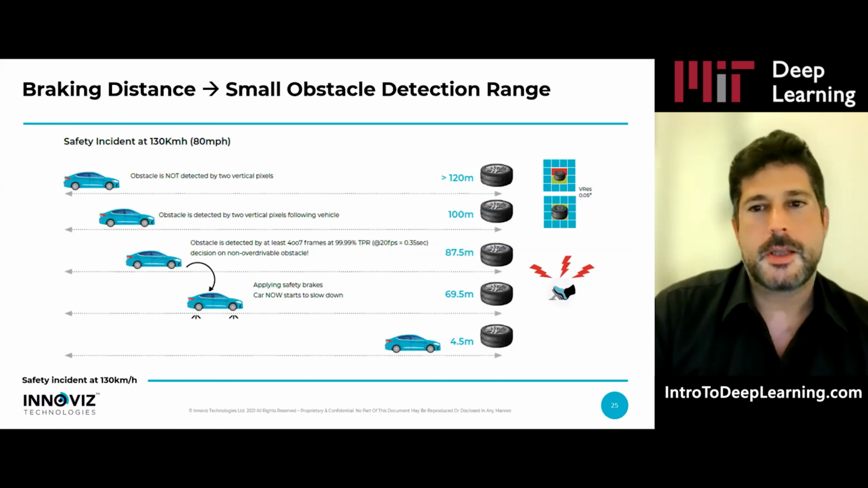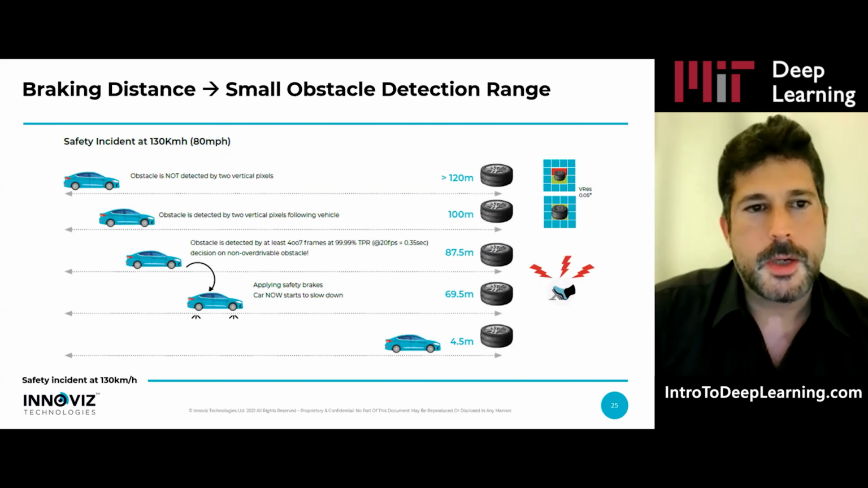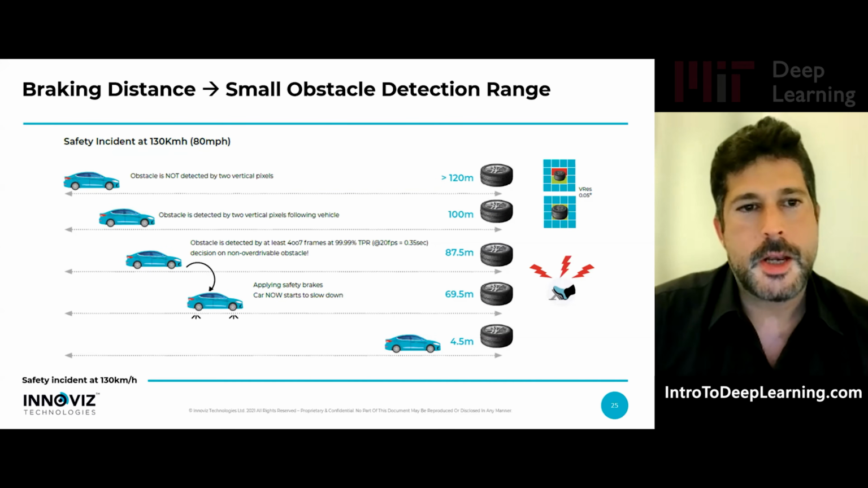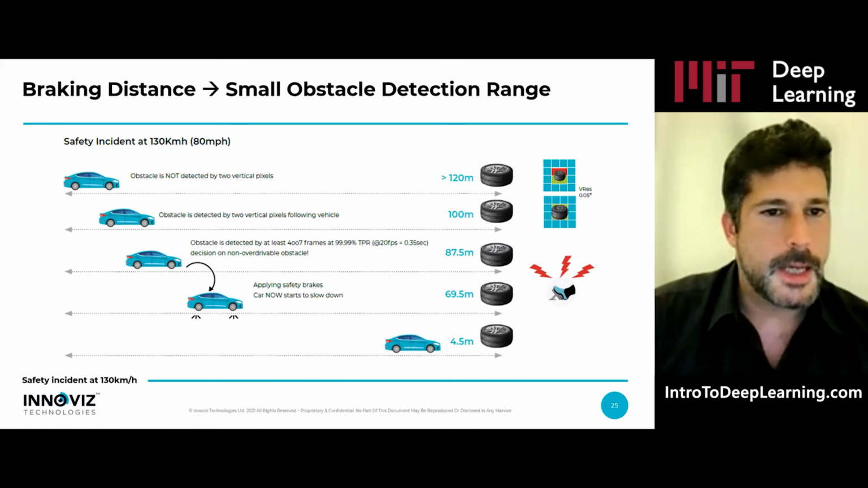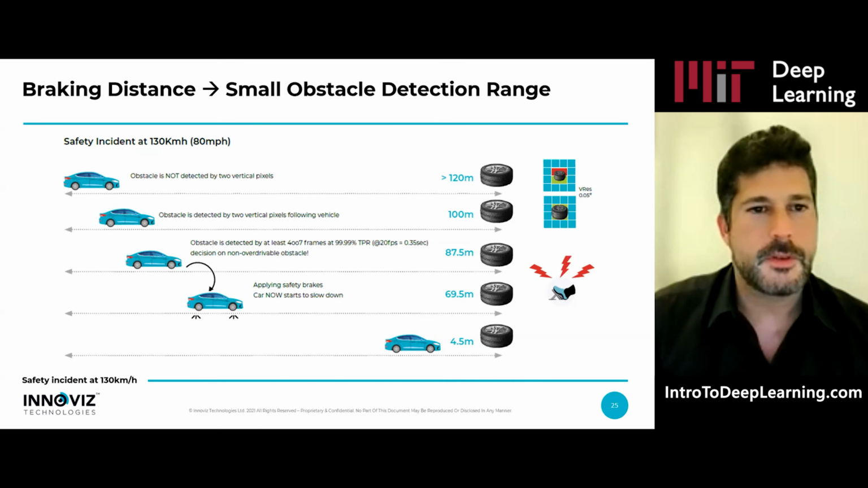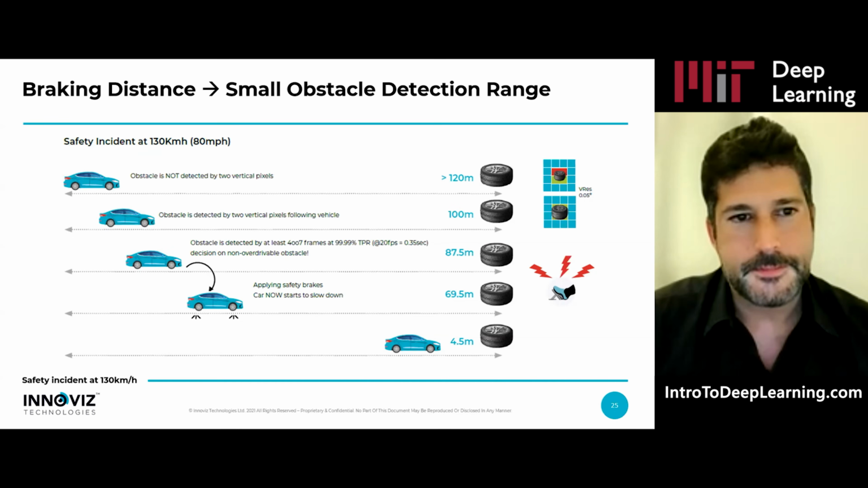Now, imagine that you have an object that is very far away from you, and you want to be able to make a decision that this object is non-overdrivable, meaning that it's high enough to cause damage to the car. And basically, this is about 14 centimeters, because of the suspension of the vehicle, which cannot absorb a collision with an object that is too high.